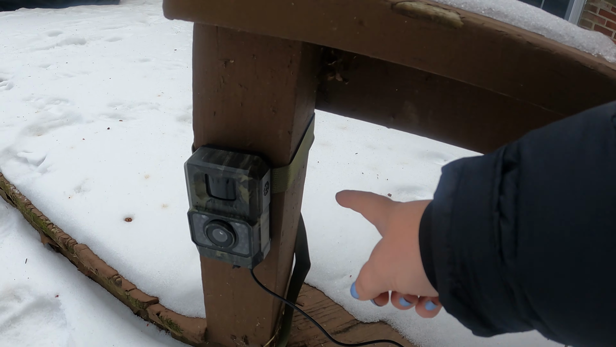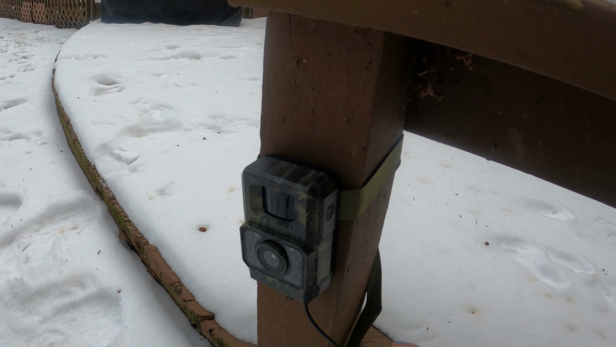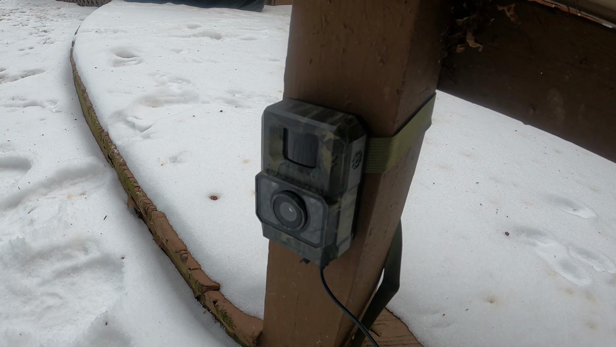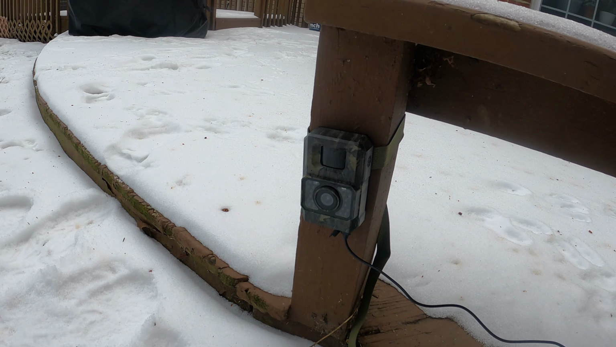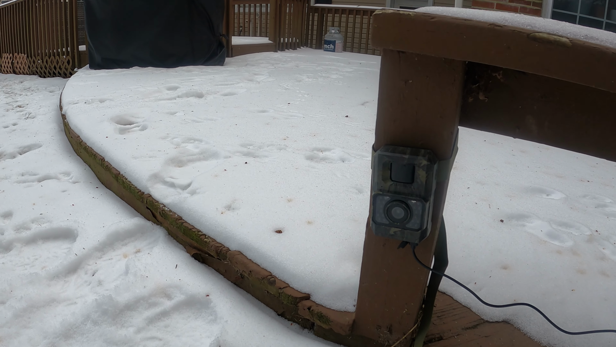So this just has a strap on it, so you can put this, at one point in time I had it on my fence facing the front of my yard. Now I have it here in the backyard. And as you can see, I have it pretty low to the ground because what's been happening is the animals, for whatever reason, this is kind of a high traffic area and they go by here.